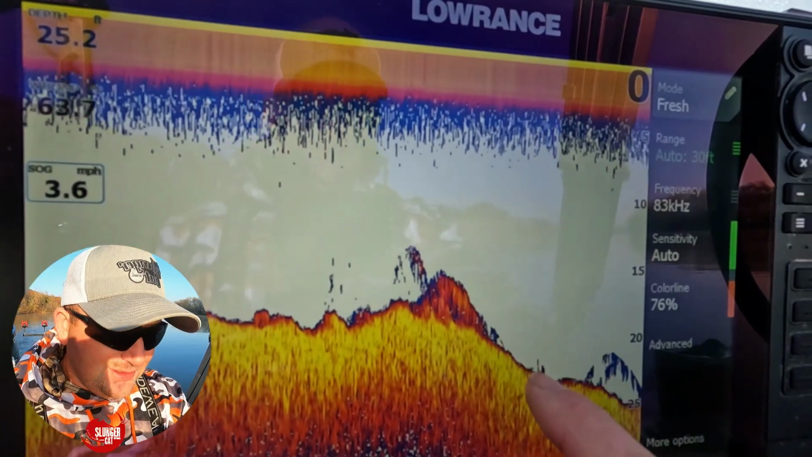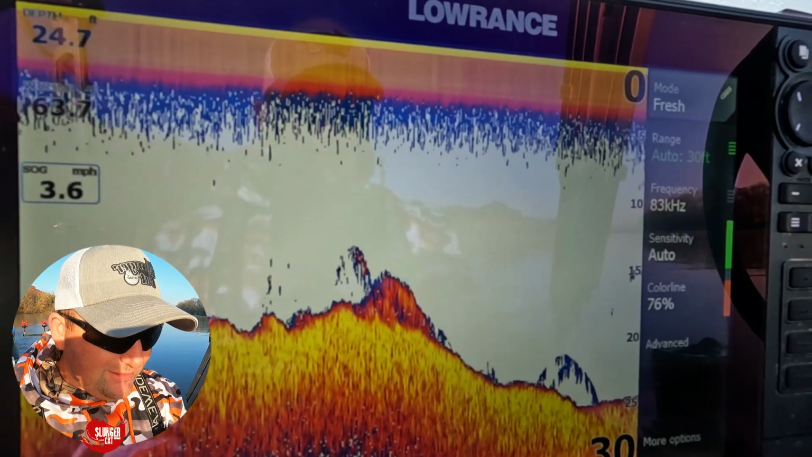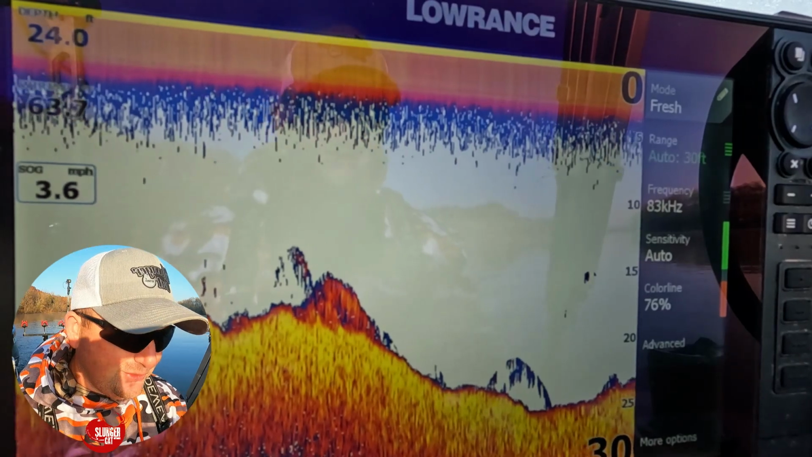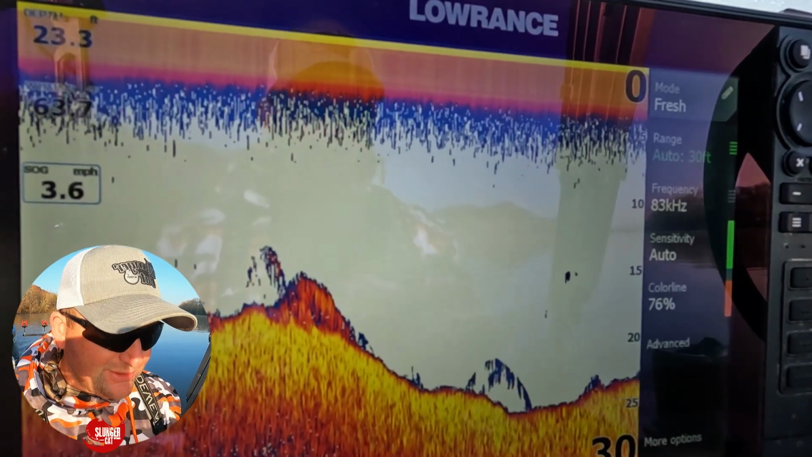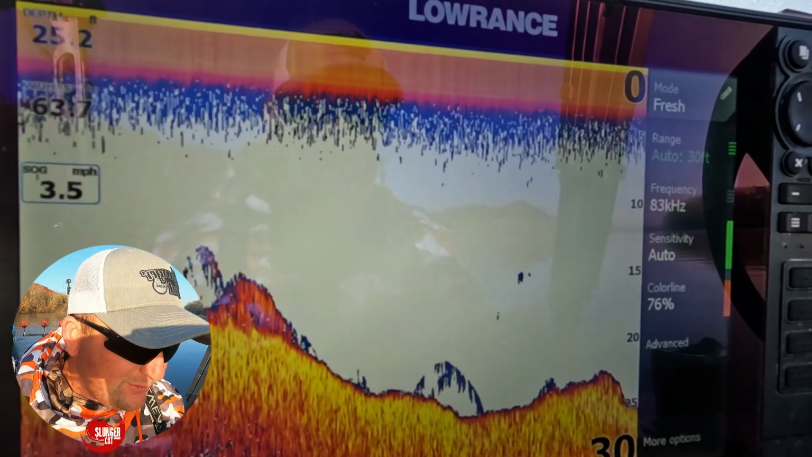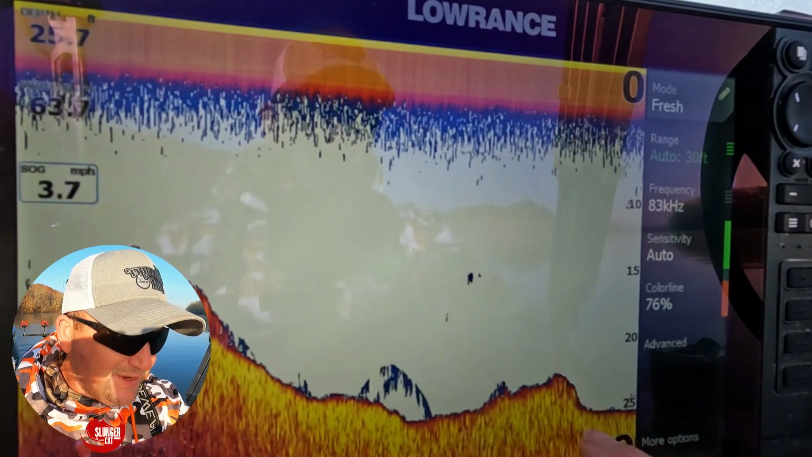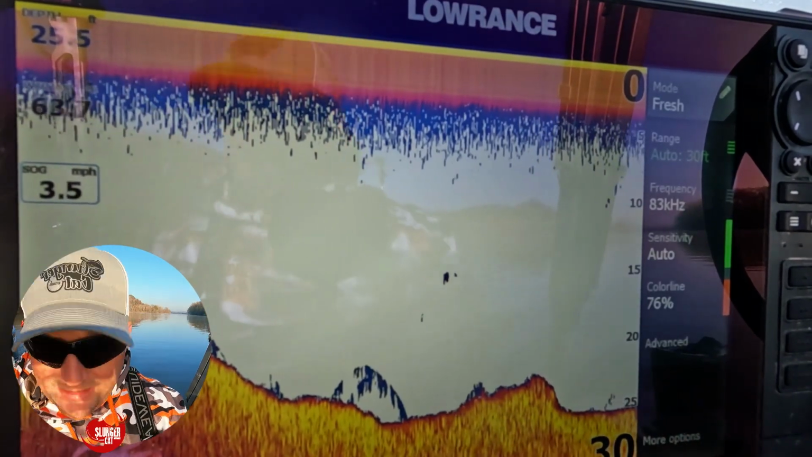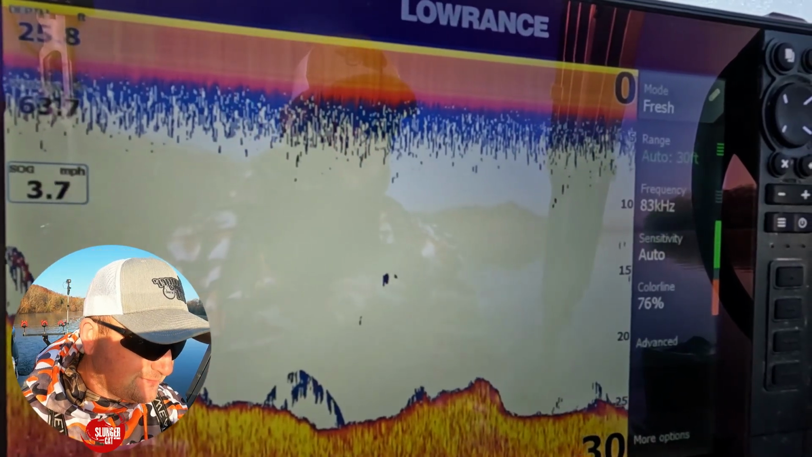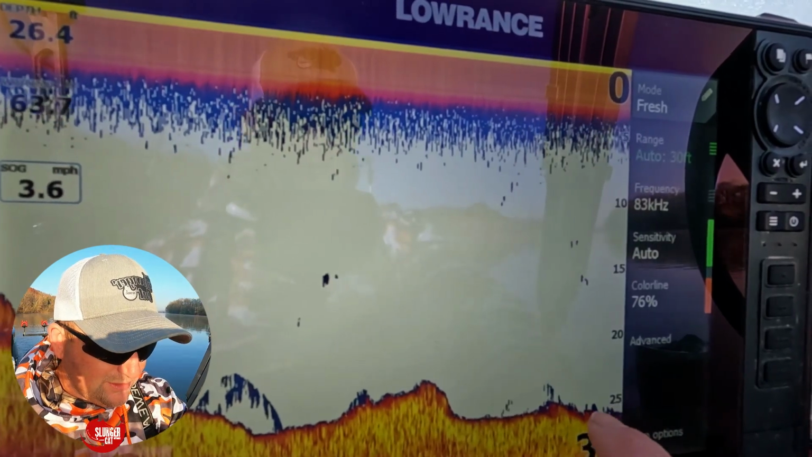Coming down a ledge, looks like we got a couple fish here. To me, those do not resemble catfish. Those look like a long, skinnier fish. I may not have hit them, you know, went straight over them with the cone. That makes a big difference as well. Definitely got some nice drop-offs right here. Kind of indicates a hole of some sort. A little bit more wood.